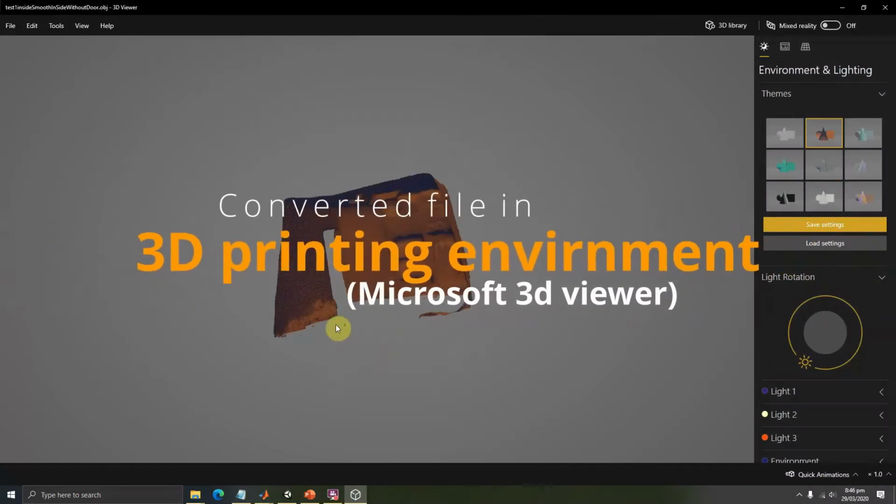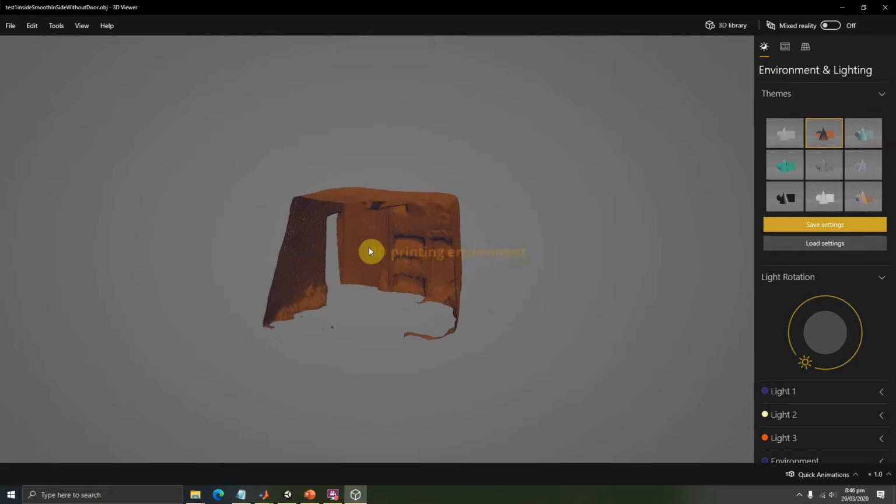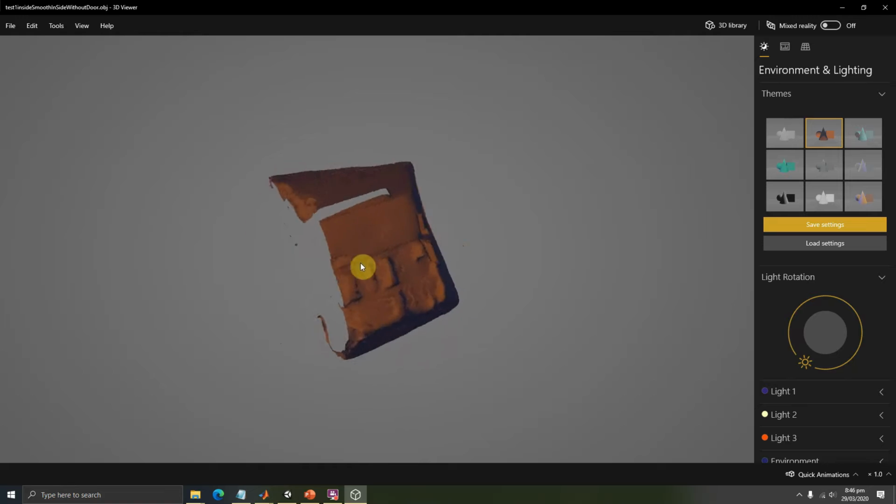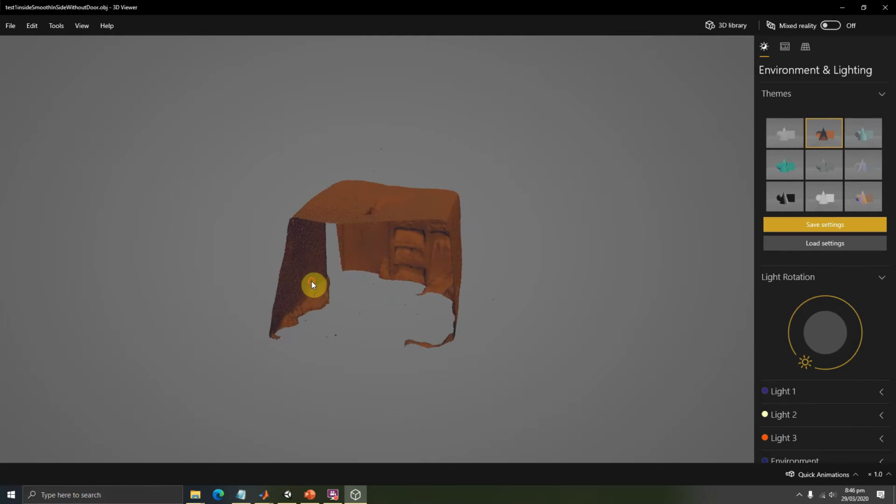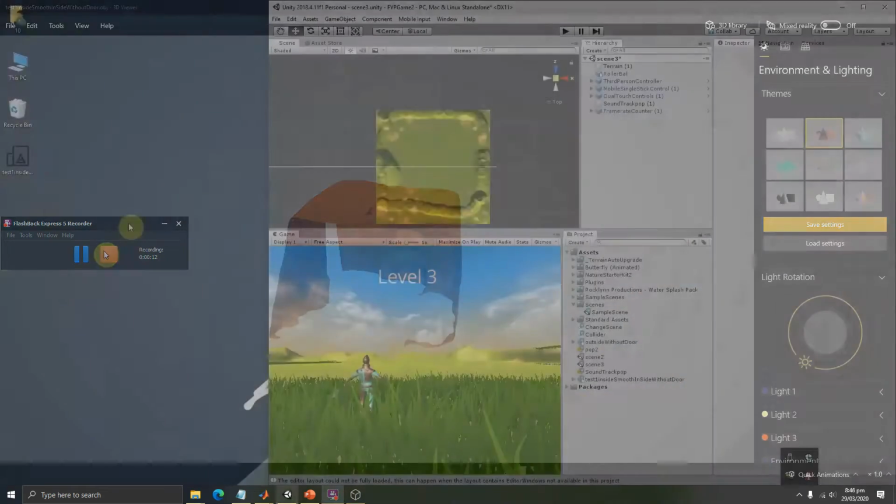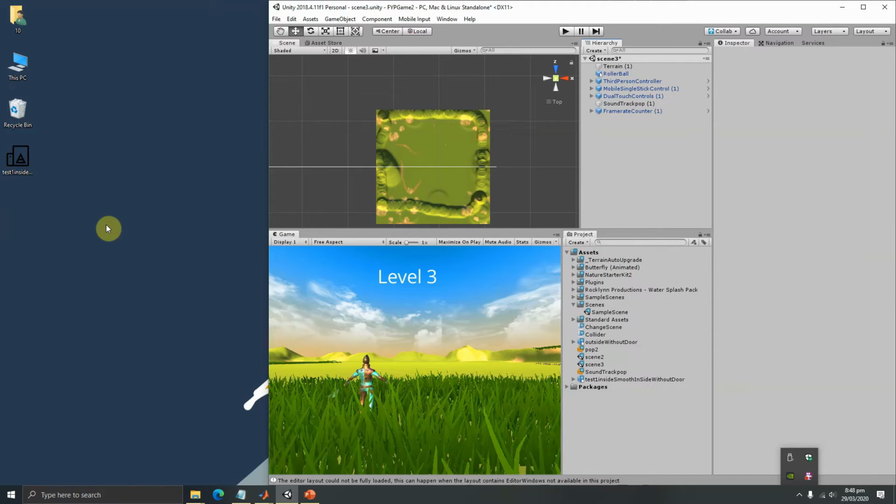Here I open South Hostel room in Microsoft 3D printing environment, where you can see we have the same room and even we can 3D print it. Now coming toward the last feature of our project, I would like to show how easy it is to develop a game using that file.